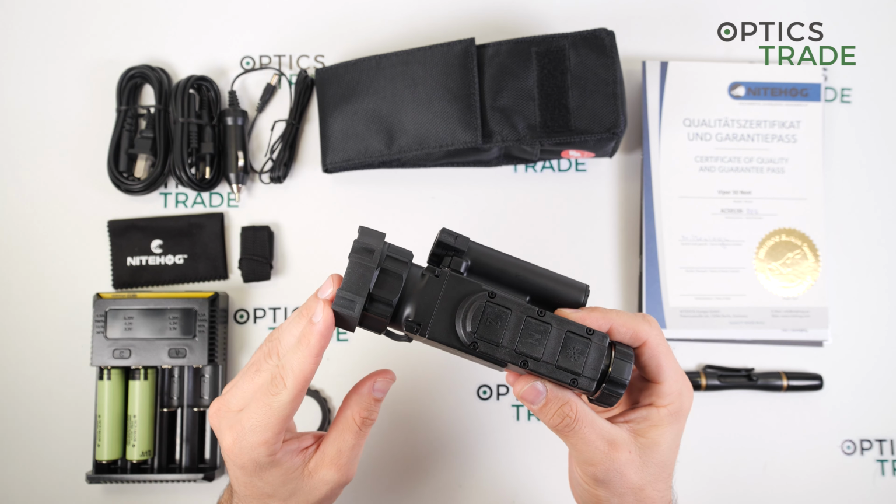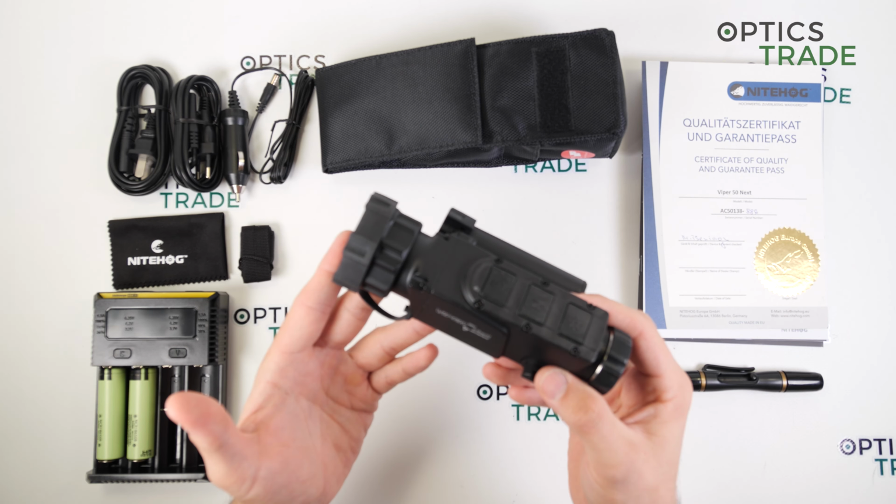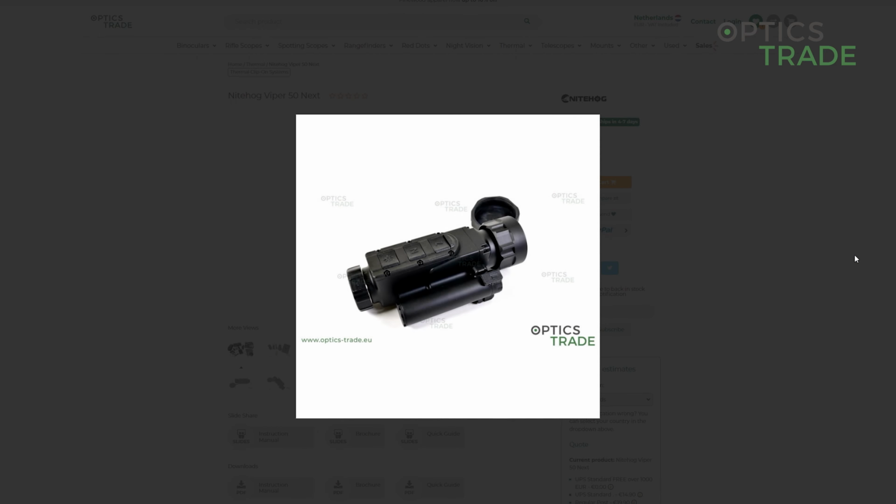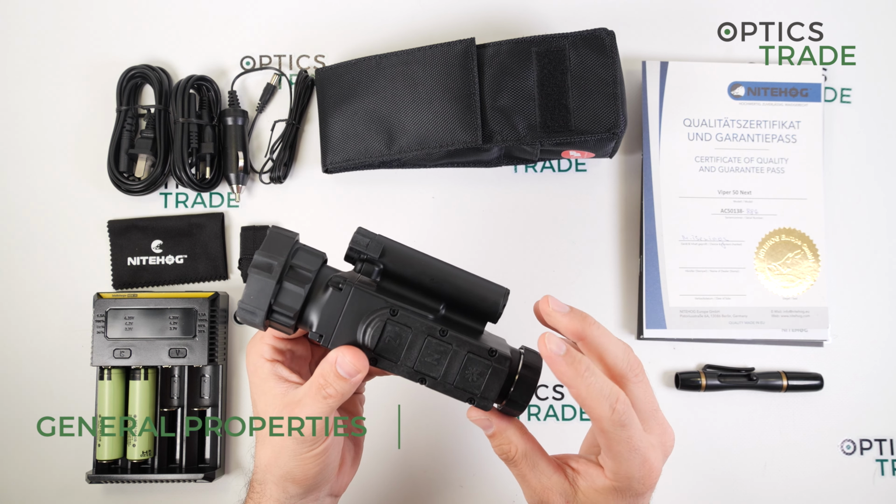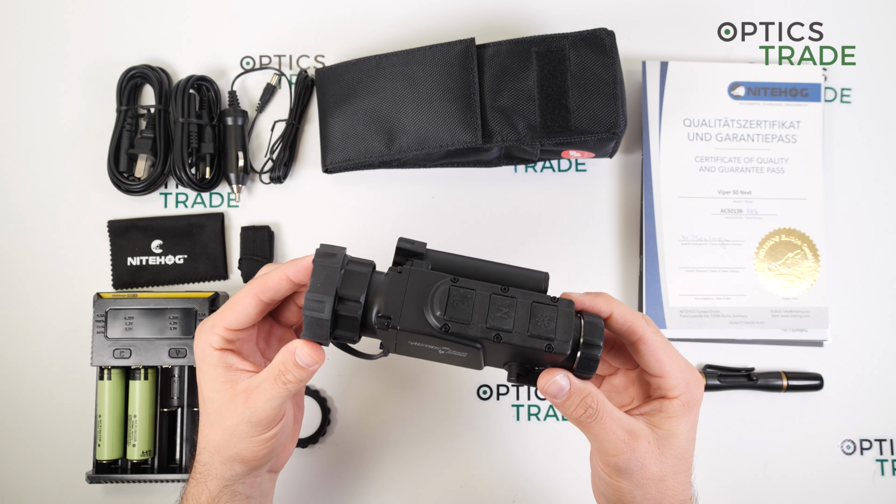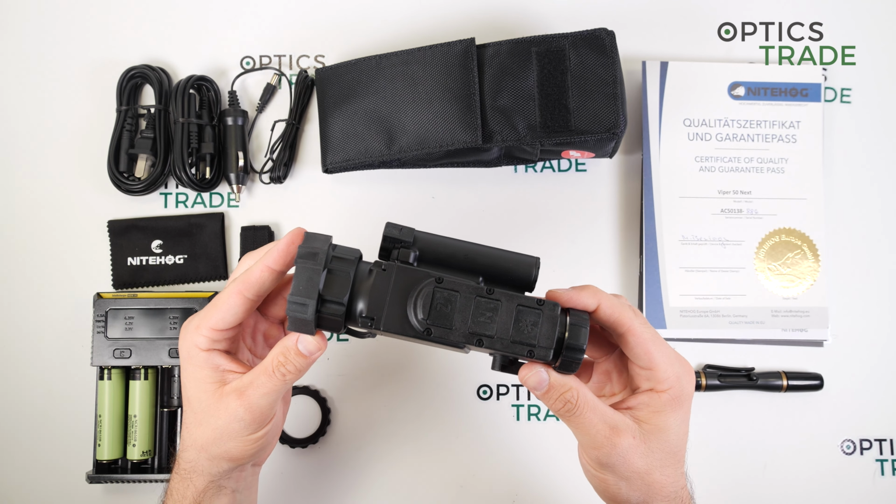The price point of this thermal is approximately 3,300 euros, so it is a quite expensive thermal clip-on device, but you get really a lot of features and a really small and compact design. The temperature range for the operation is from -25 up to 50 degrees Celsius, and it weighs 325 grams, so with the rubber covers included.